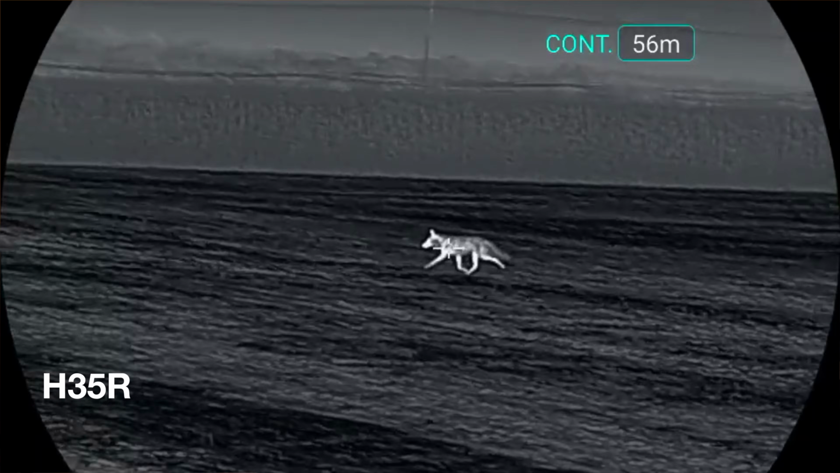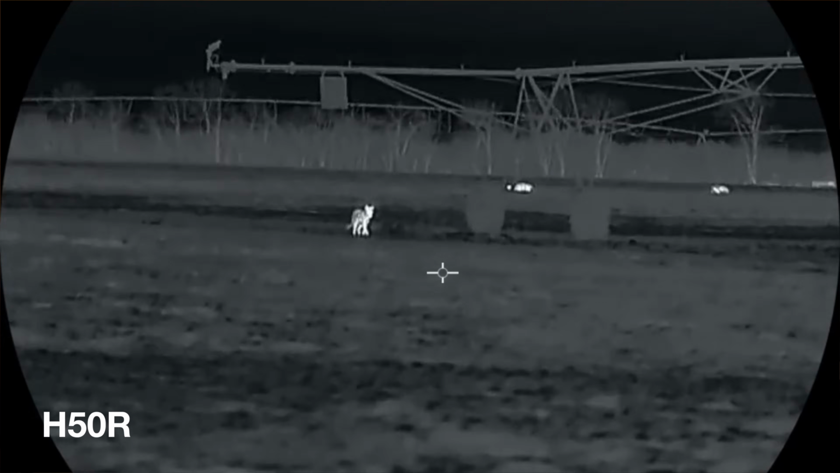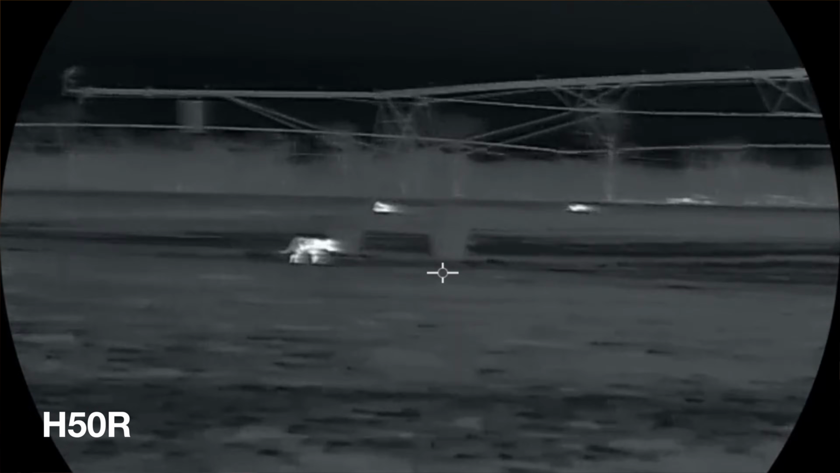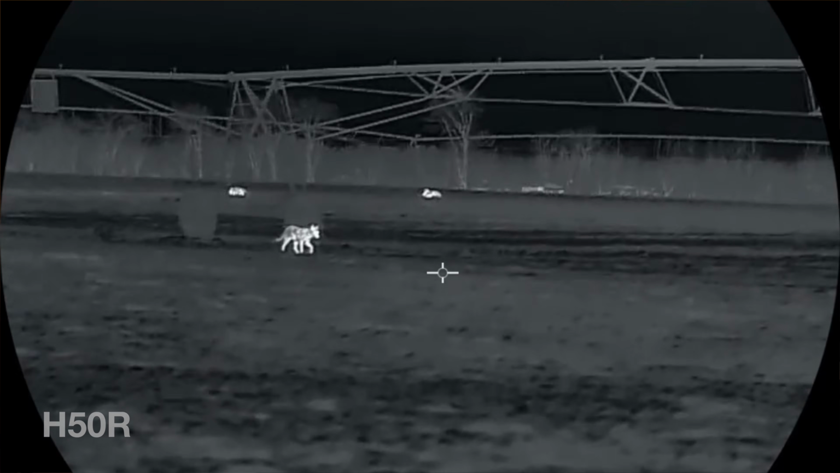My final thoughts on these optics, you really can't go wrong. I think that if you are hunting really big open terrain like I have here in southeastern Illinois, you're probably better to go with the 50. If you're hunting tighter terrain, your fields are only 200, 300, 400 yards long, as opposed to the 1,000 plus that we have here, you might be better off to go with the 35.